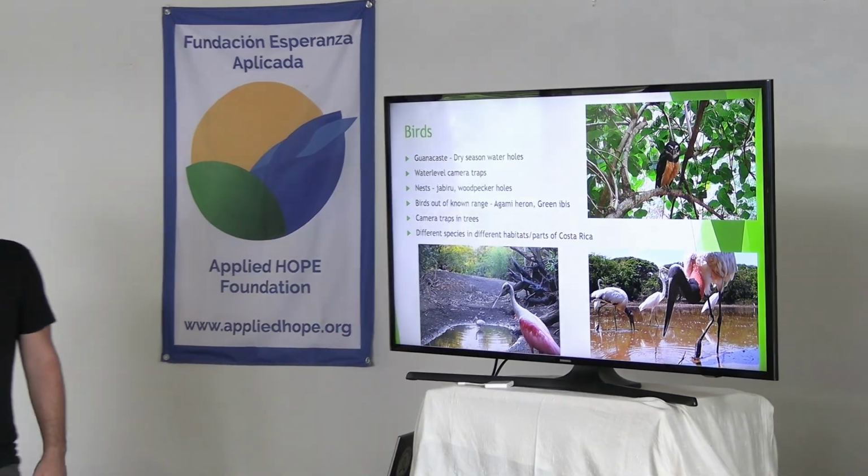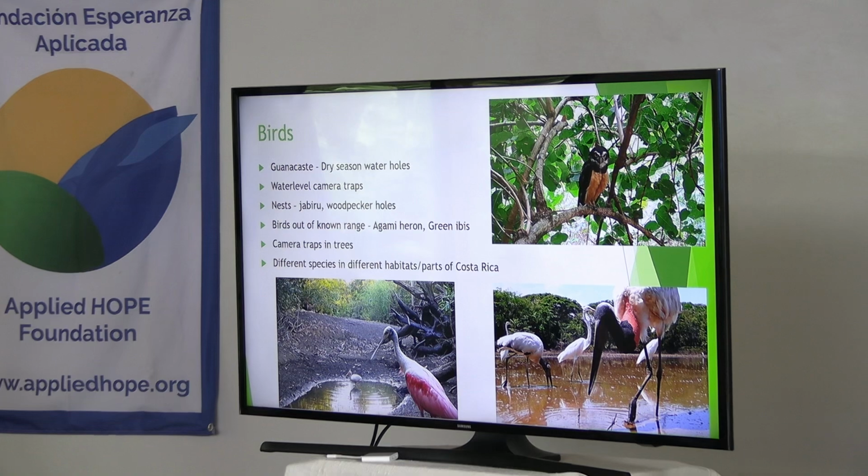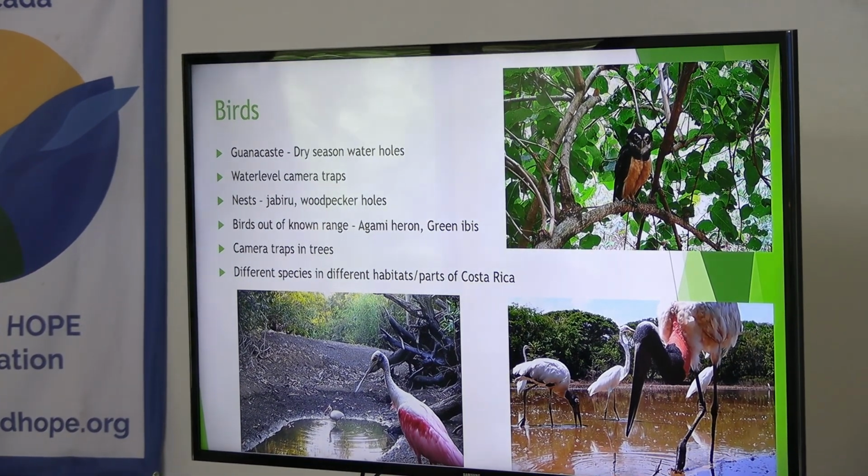Again, the bird list would be way too long, but I just put some things about birds. In dry season in Guanacaste, those water holes are full of birds. So they're bathing, they're getting drinks, that's the best time to get them. I don't know how many species in Costa Rica, I forget the number, it's an insane amount. I've only recorded a small fraction of that.